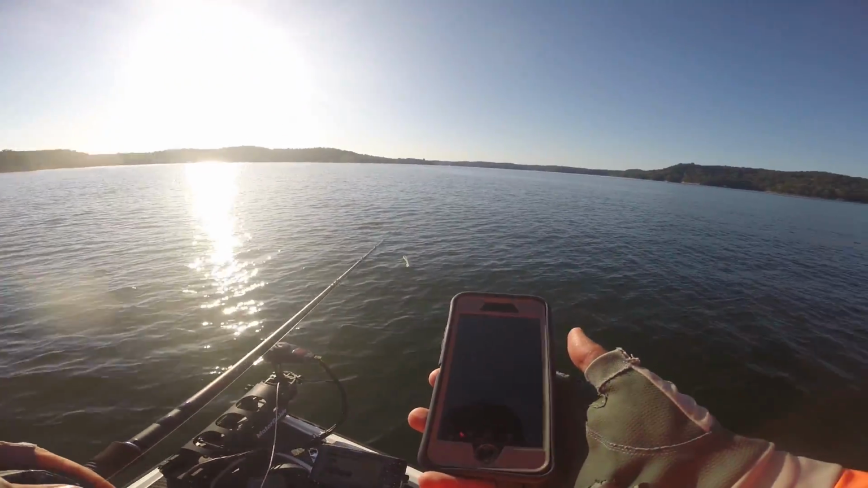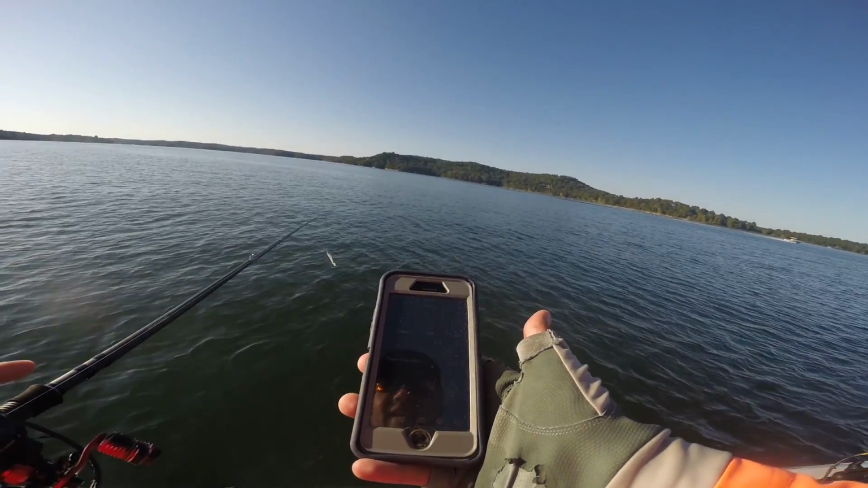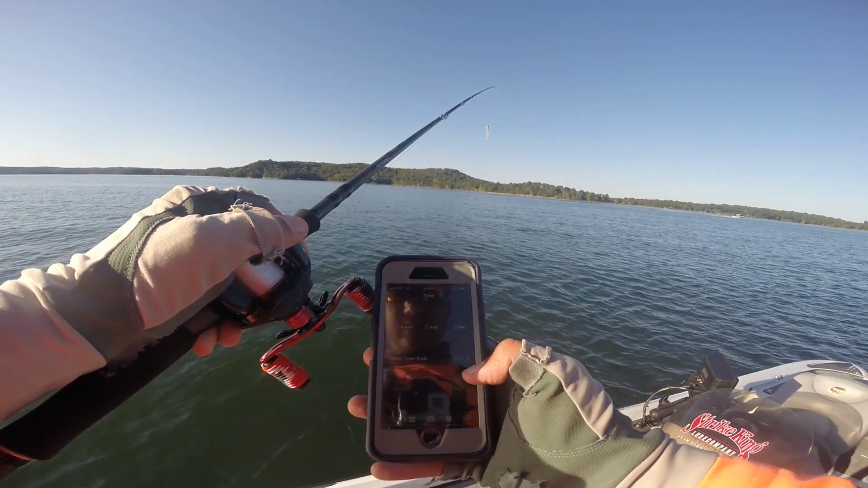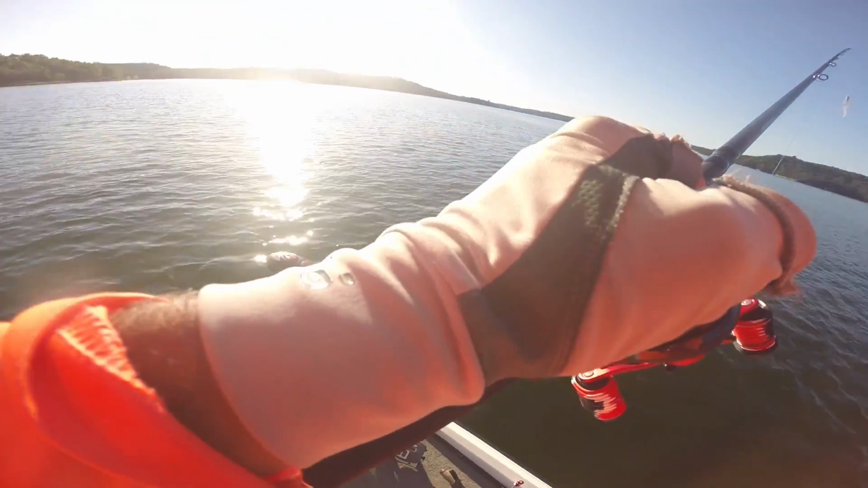Okay, so I just graphed a couple of areas and I found a spot that still had some fish on it, and so I'm gonna start the timer for 2 hours right now. Okay, I got to try to catch some fish.